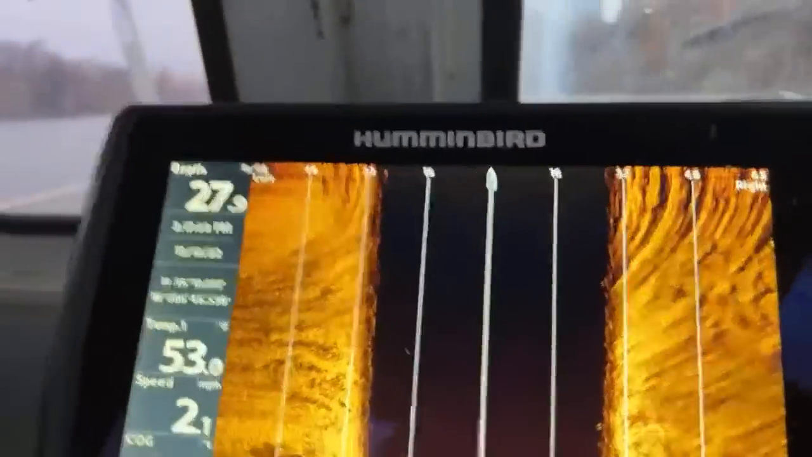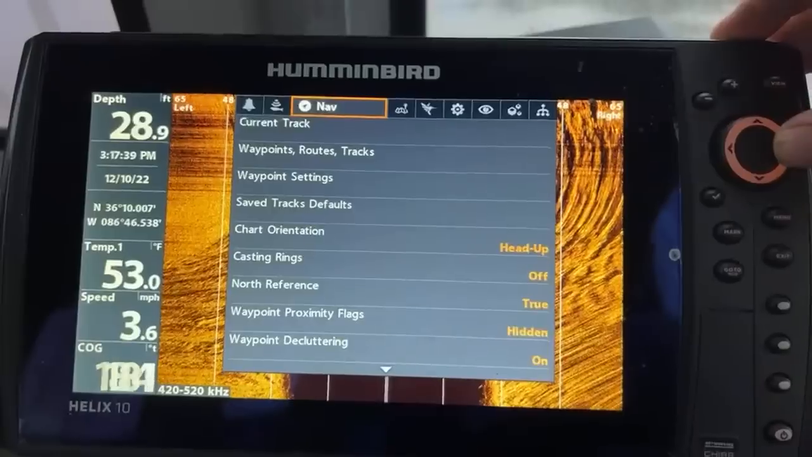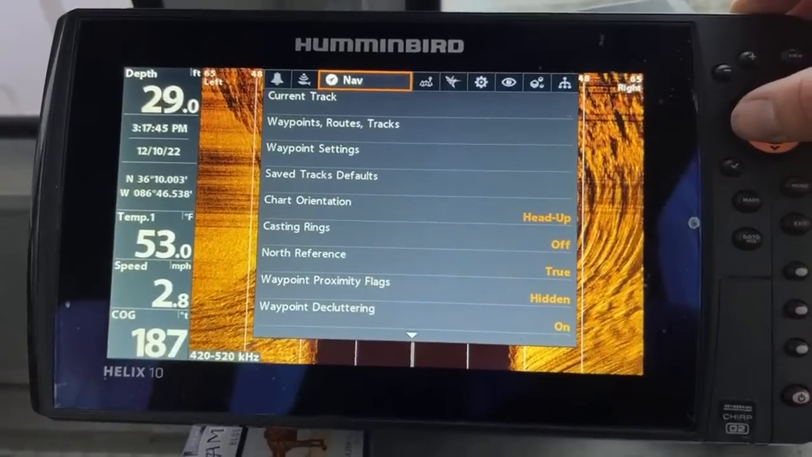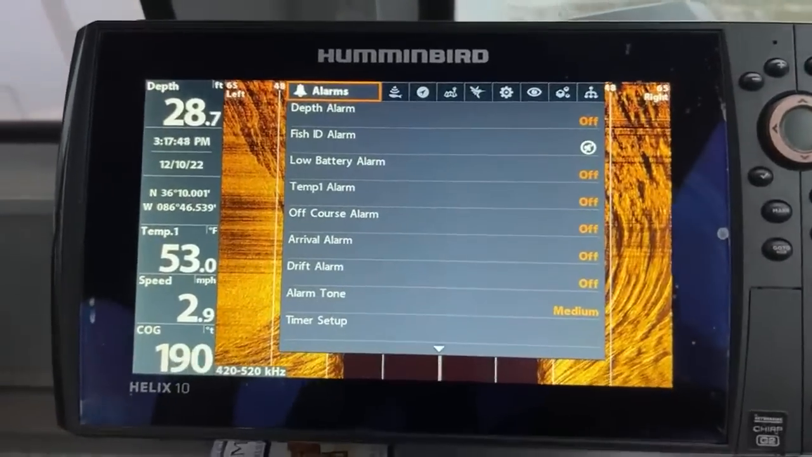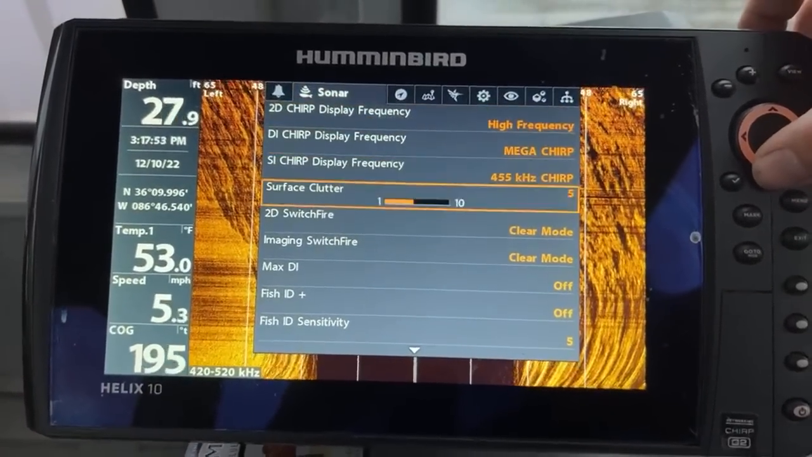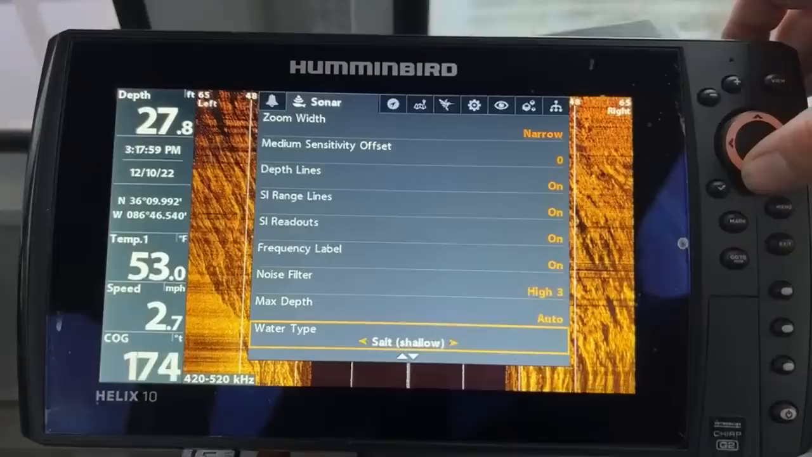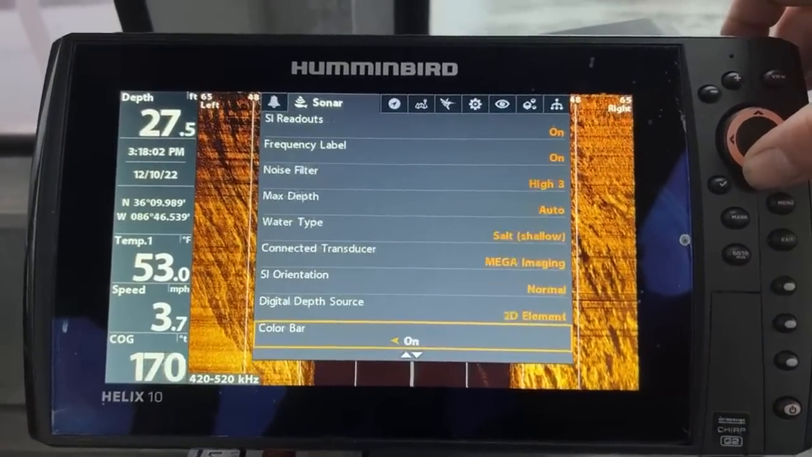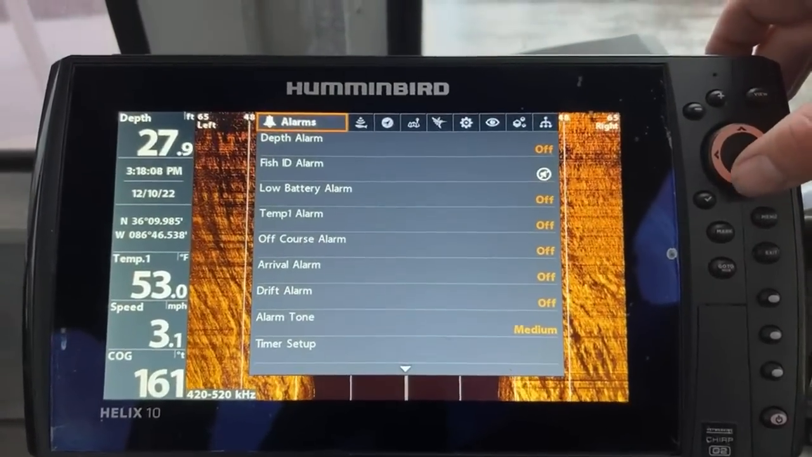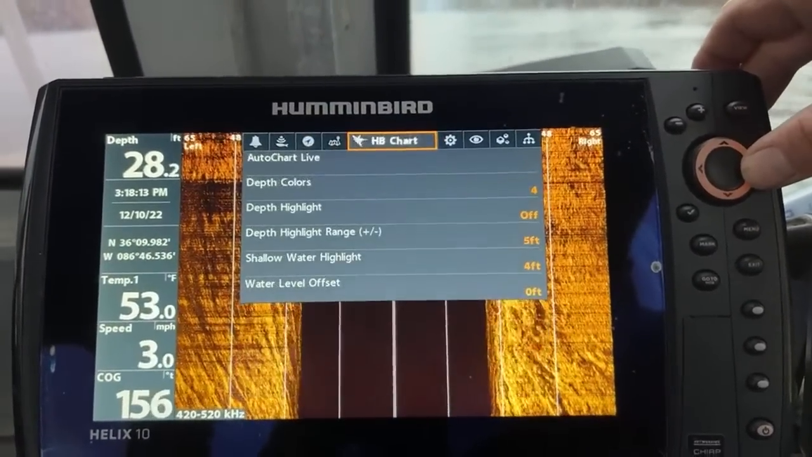What do you set your chart speed at? So menu, since we're not in here. I could have sworn I just saw where the chart speed is when you first hit menu. Well, that's the sonar there.